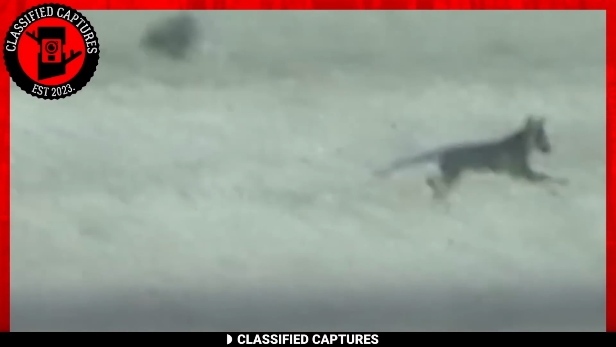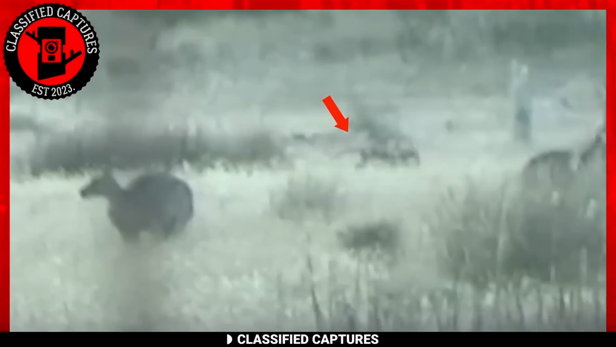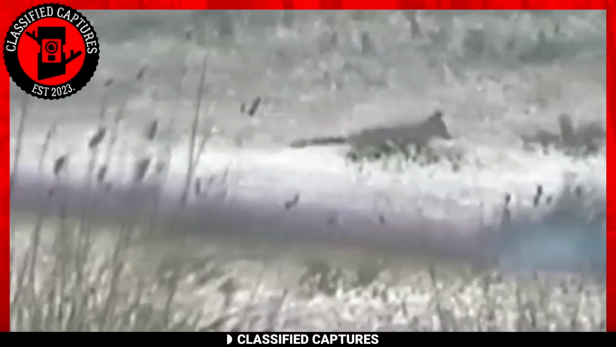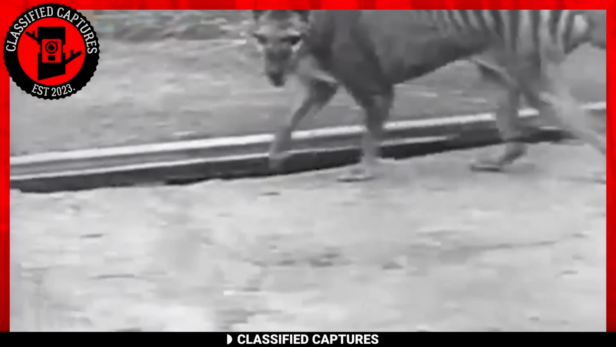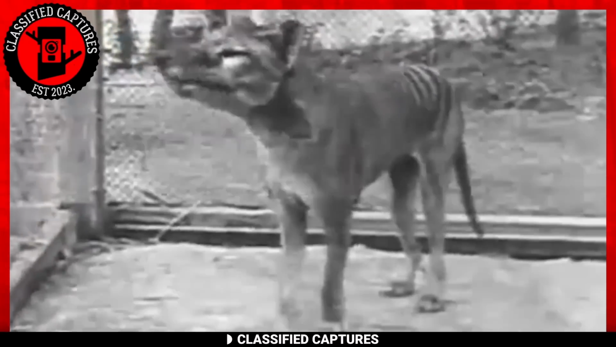In the green lands of southwest Victoria, an unknown creature was spotted. The creature was moving on all fours like a fox or wolf. The top part of its fur was brown and its lower back was striped. This creature resembled a thylacine, an animal that had become extinct in the 1900s.